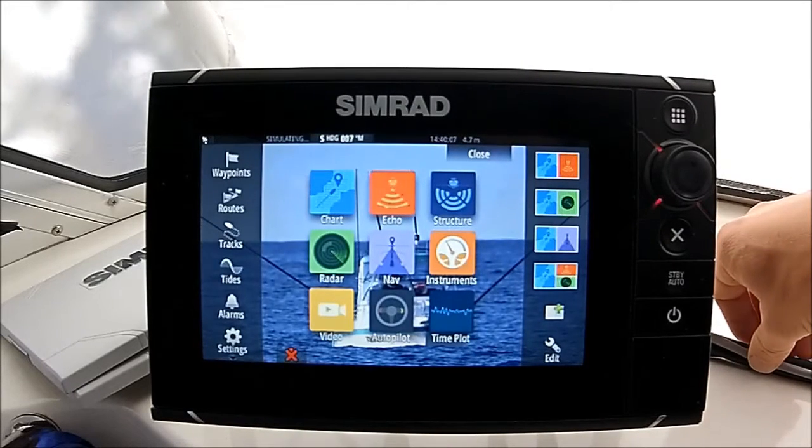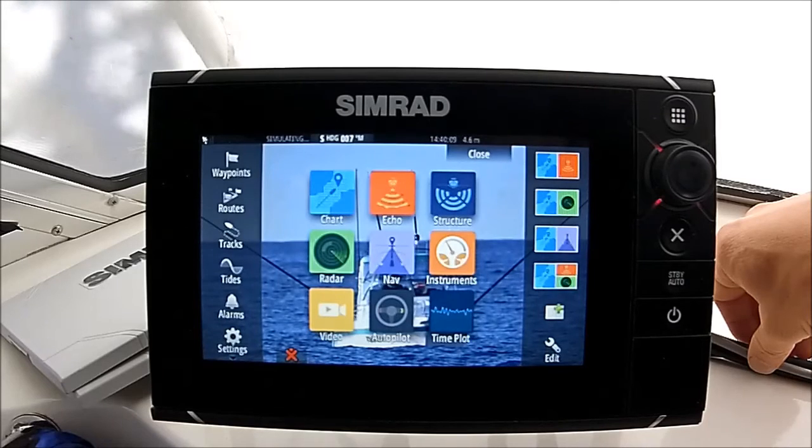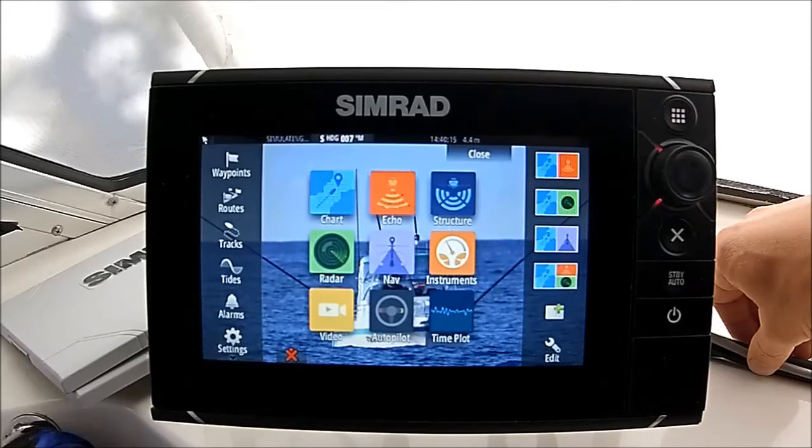I'll just run you through a few of the settings that we use. Again, by no means any expert on this. This is just what's worked for me. Different days you're going to get different conditions, and I quite often find that there isn't really one setting that works perfectly each day you go out.